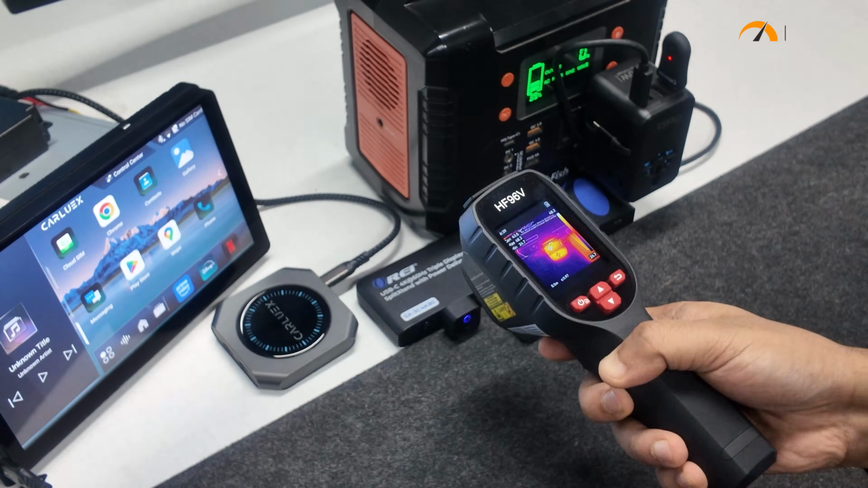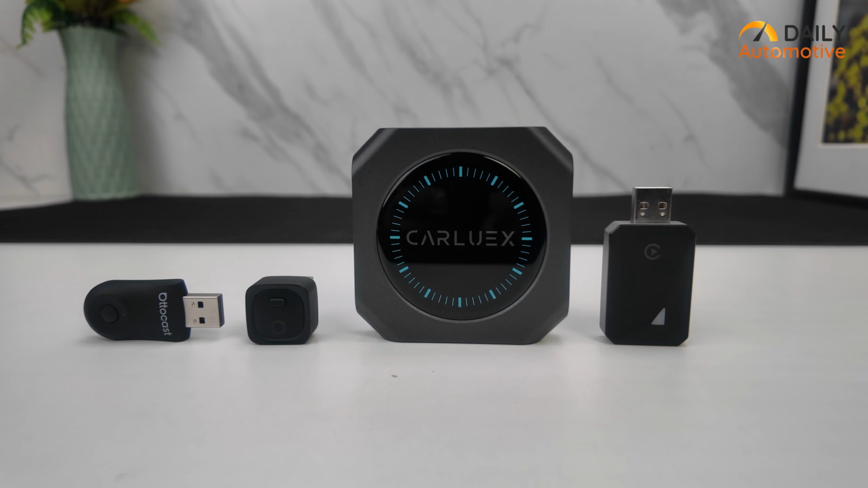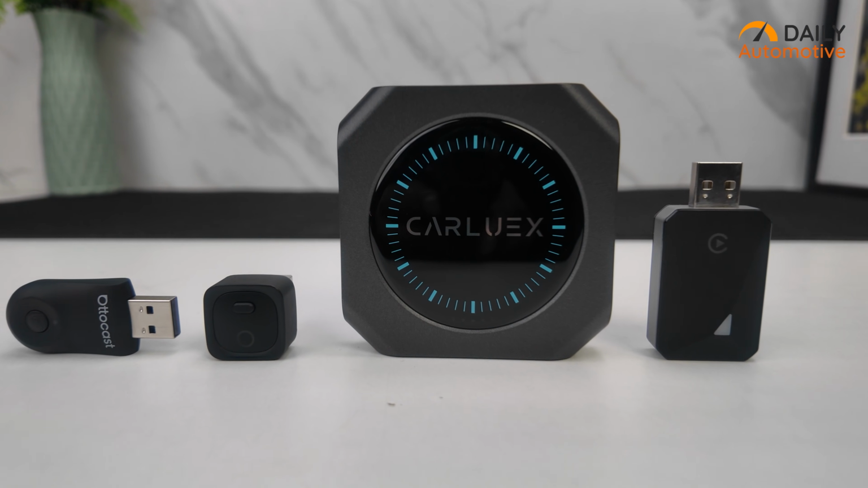That's really what this test was about. Not declaring a single winner, but understanding which adapters are more likely to stay stable long-term based on how they handle heat.